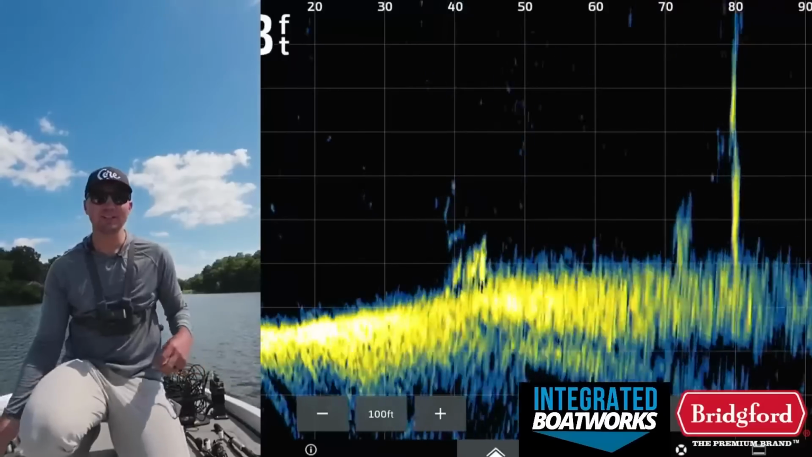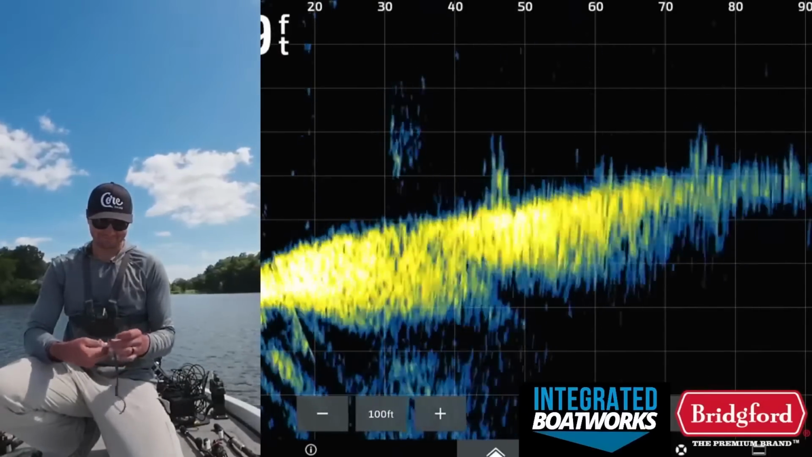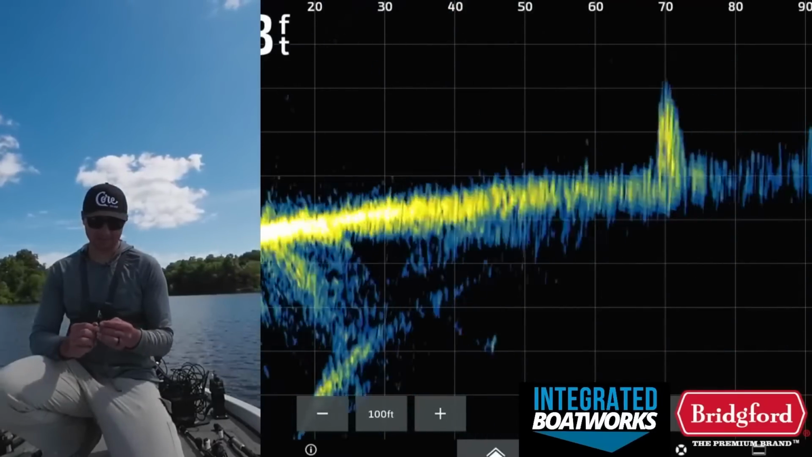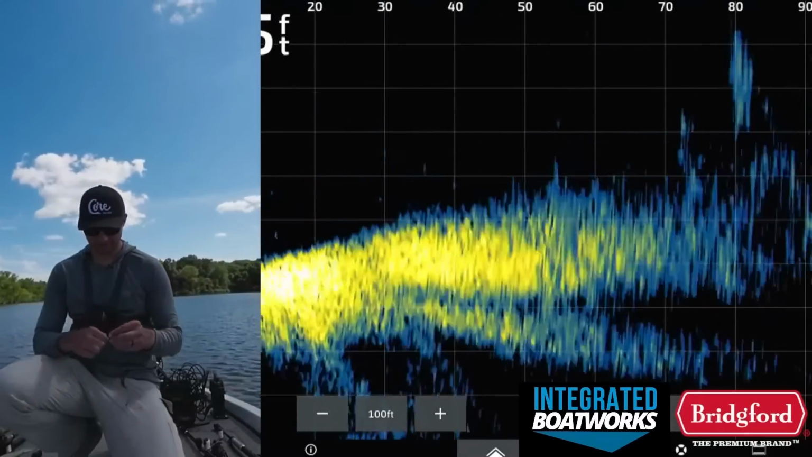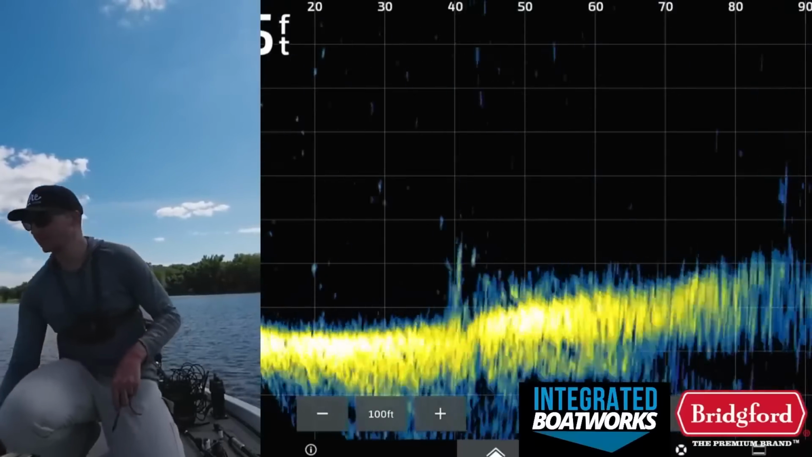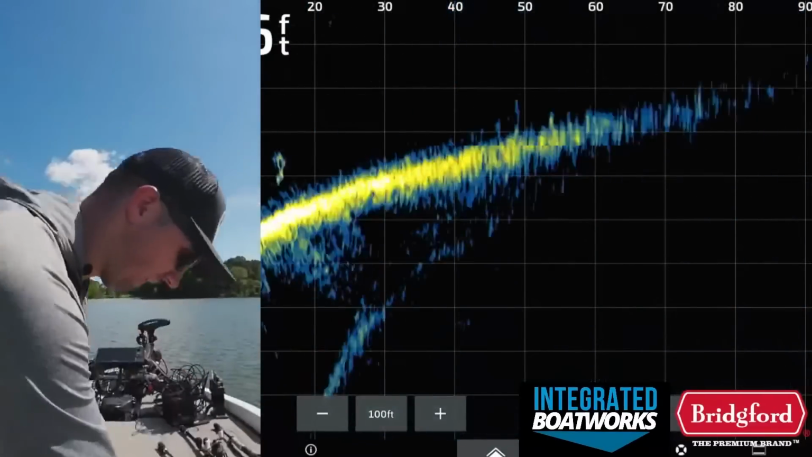I set the hook hard. He just came up. He was running straight at me. I just never caught up with him. Dang it! Oh, that was a 4 to 5 pounder, guys. It's the fish we were fishing for. Oh, that's a heartbreaker right there. That is a heartbreaker. Let's keep fishing. I'm gonna pause the recording. That was rough. Oh man, guys, that just sucks.